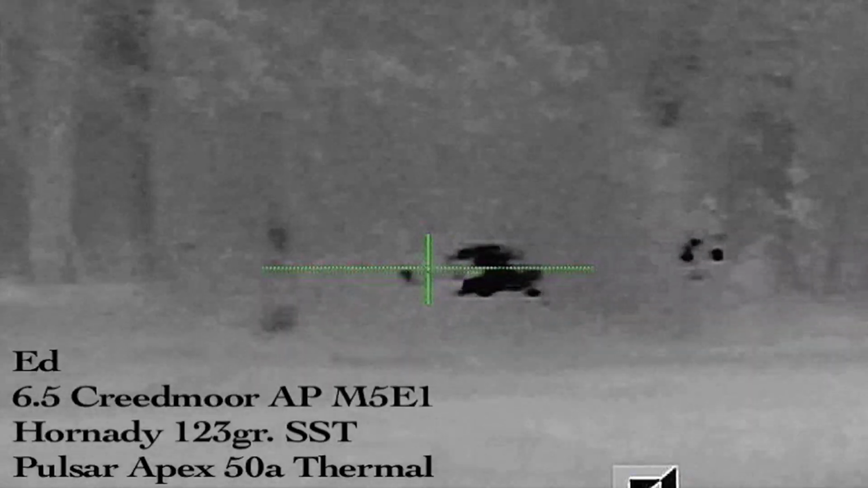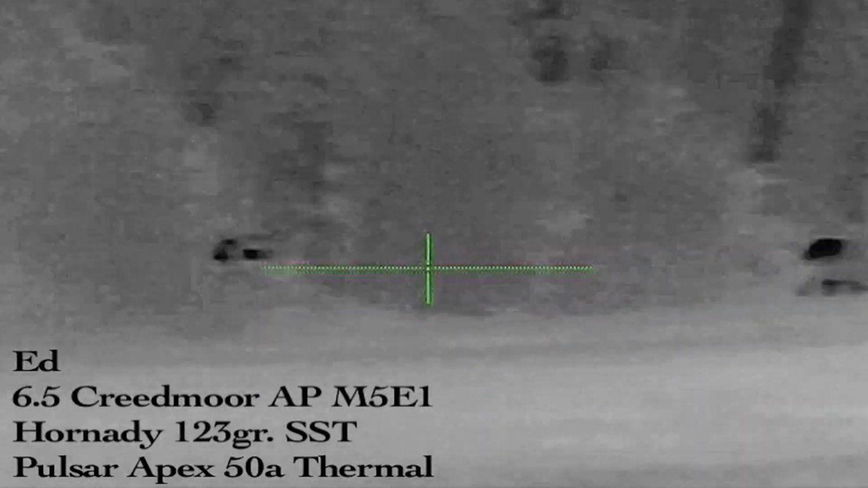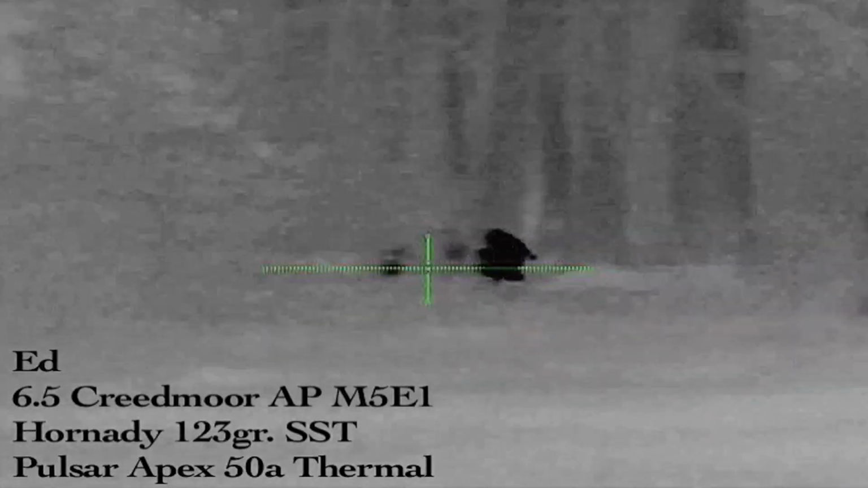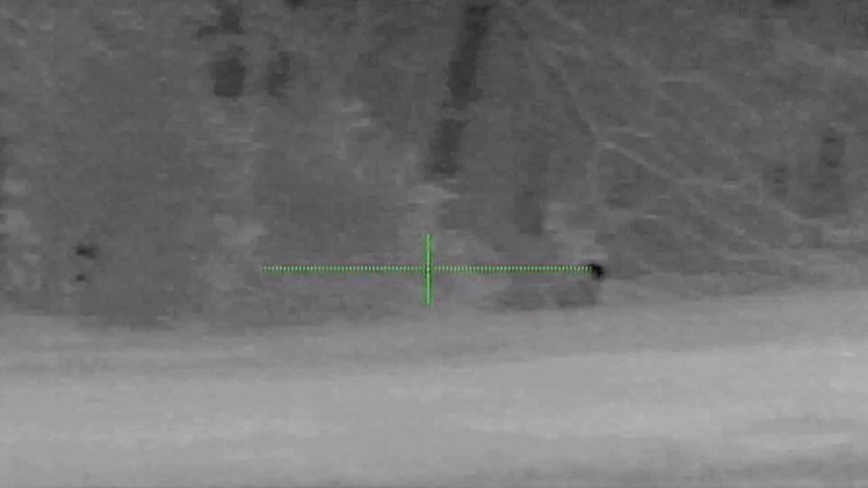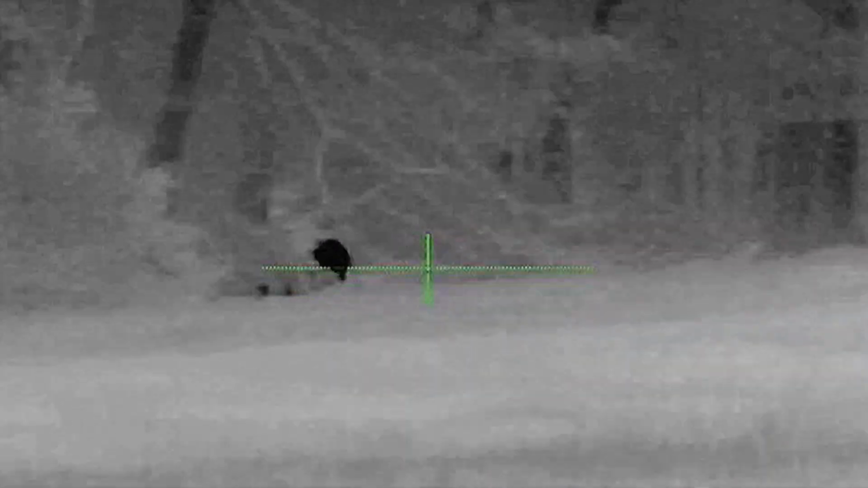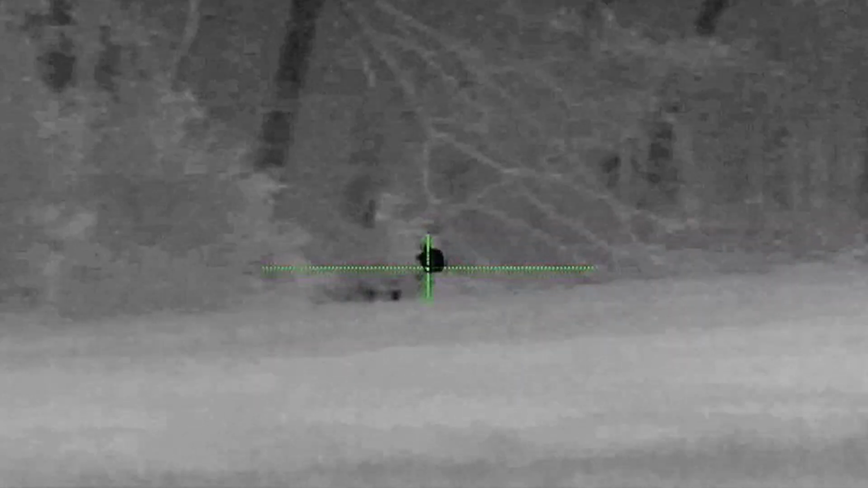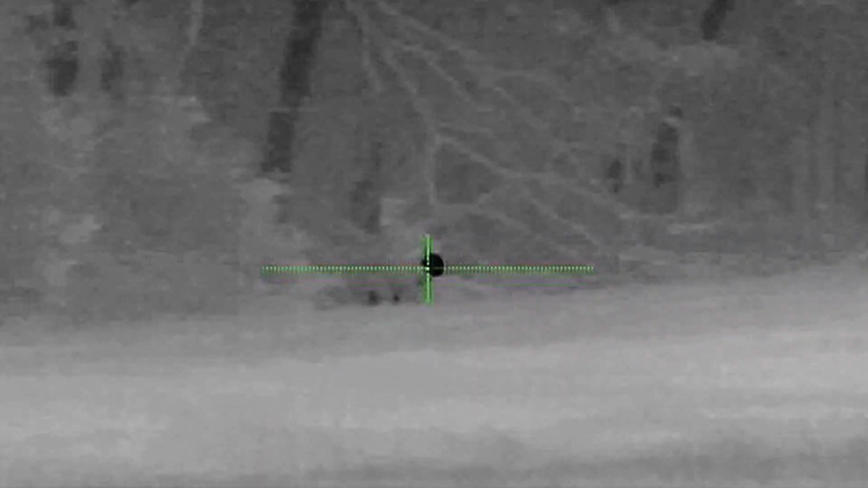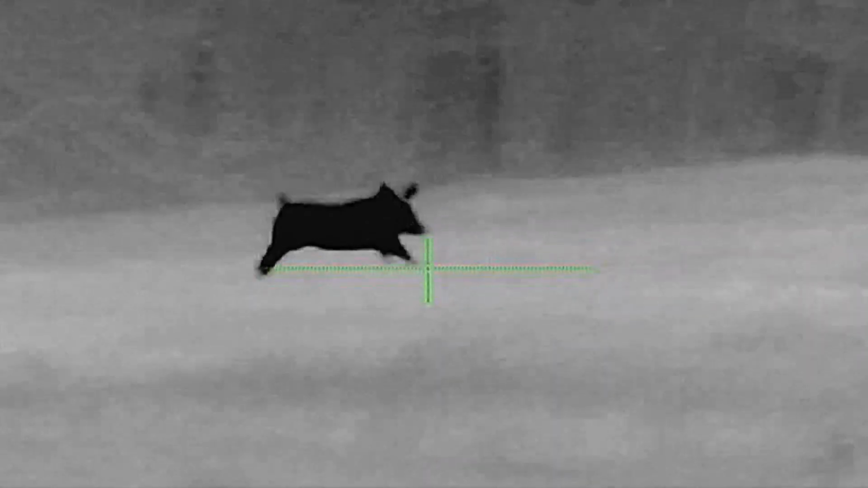We'll now watch my video. It was very difficult negotiating which pig to pick since Shawn was already starting his countdown. I'm using a 120 grain Hornady SST bullet. And I actually thought this was the shoulder, but it was the rump of the hog. I thought it was quartering away, but after the shot, you can tell that she drops, and she's moving away really slowly. I was sad I wasn't able to recover that one.